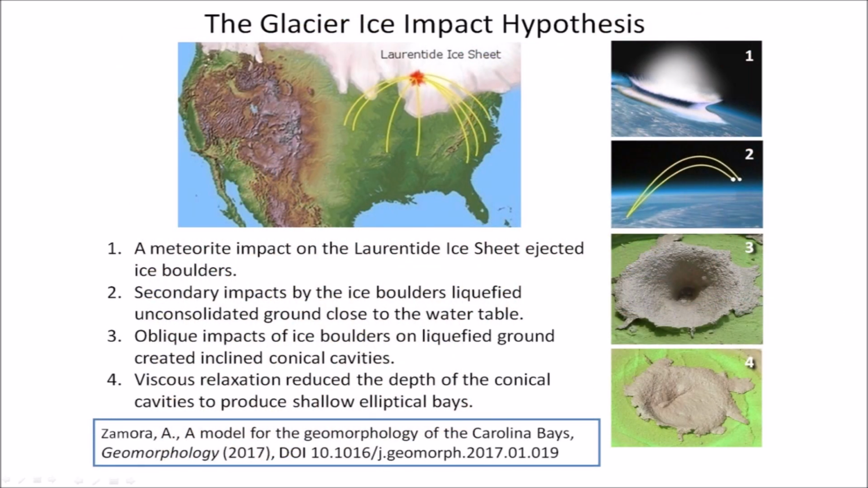The glacier ice impact hypothesis, published in 2017, proposes that an extraterrestrial impact on the Laurentide ice sheet ejected ice boulders in ballistic trajectories, and that the secondary impacts by the ice boulders created inclined conical cavities that produce shallow elliptical bays by viscous relaxation. The glacier ice impact hypothesis only proposes a sequence of 4 mechanisms responsible for the origin of the Carolina Bays.